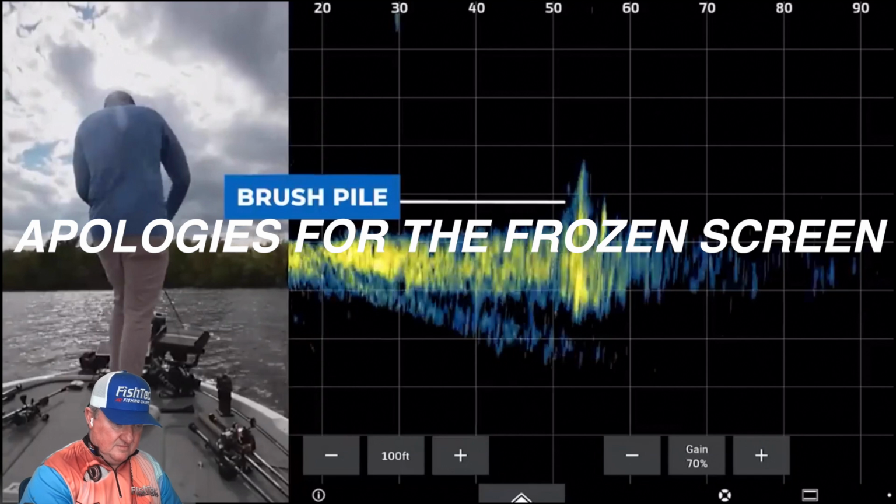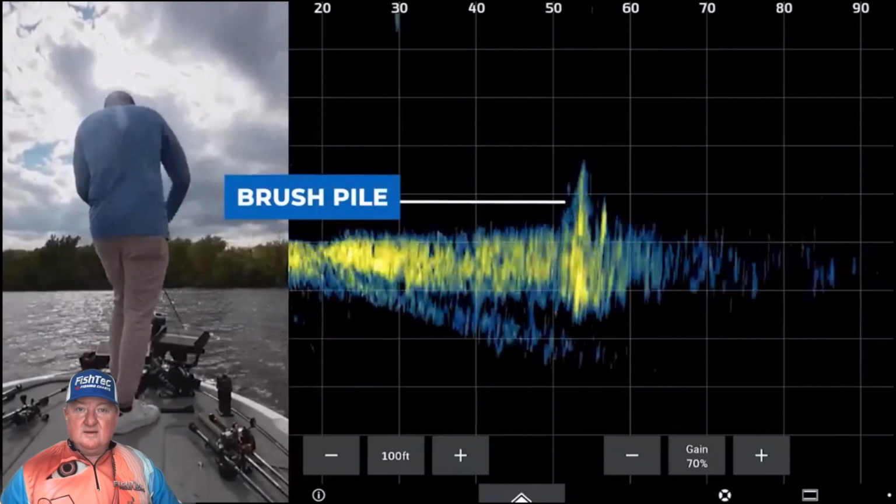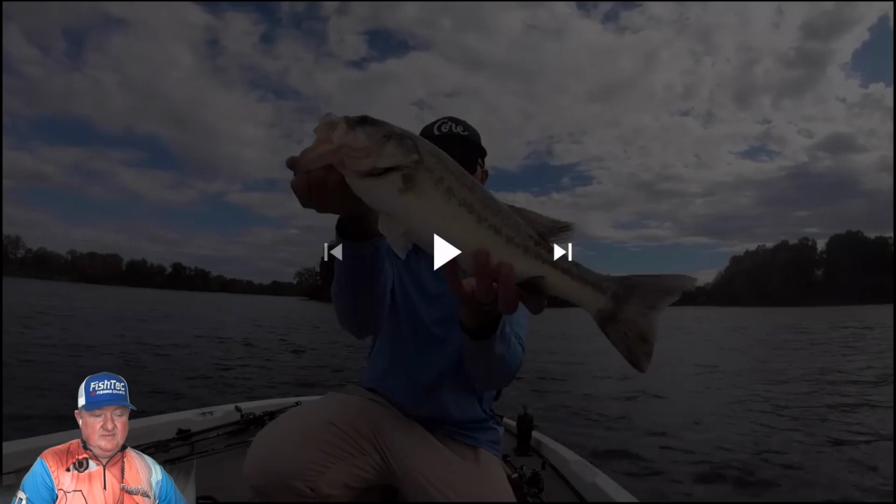So let's jump on the graphs, graph around for a few minutes and start locating more spots that set up just like that. Guys, I just want to pause it there for a sec.